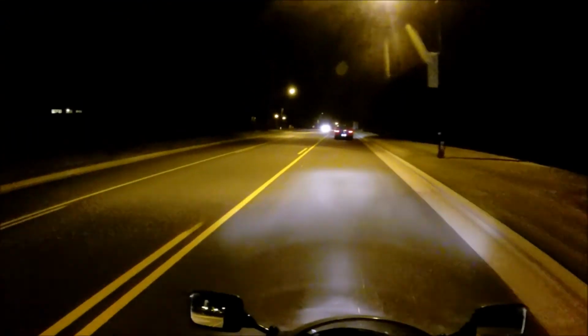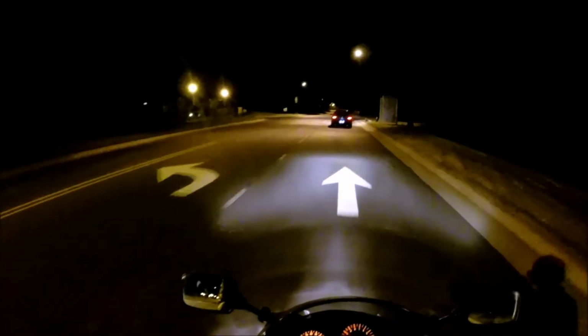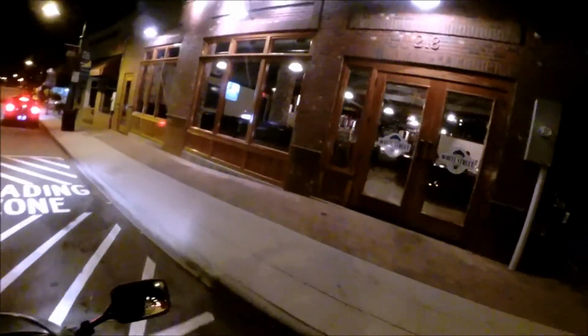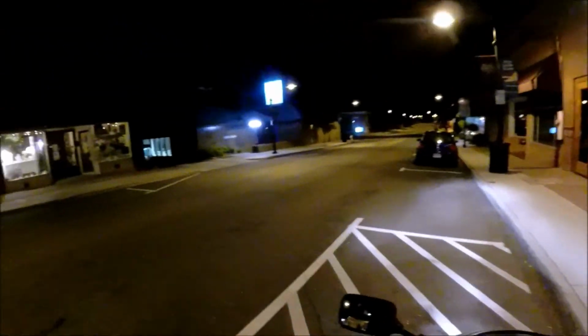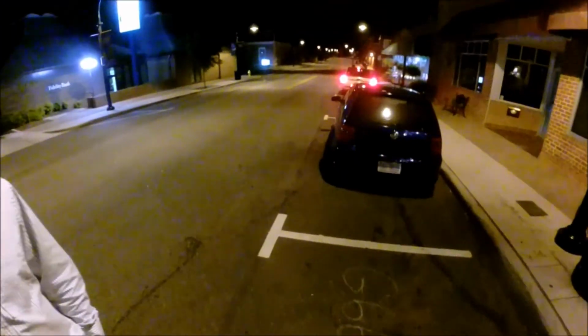I don't know if you guys can hear that, but that car definitely sounds pretty good. It looks like Kyle in there, isn't it? That is Kyle. Yeah, it's Kyle.